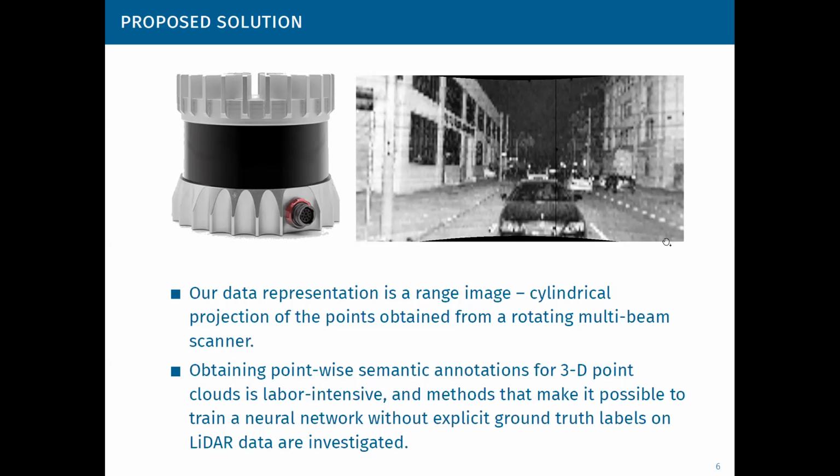Of course, there are datasets like the quite recent SemanticKITTI, but building such a dataset requires a lot of effort, and methods that make it possible to train a neural network without explicit ground truth labels on LiDAR data are being investigated. They are at the very center of focus of our research community.